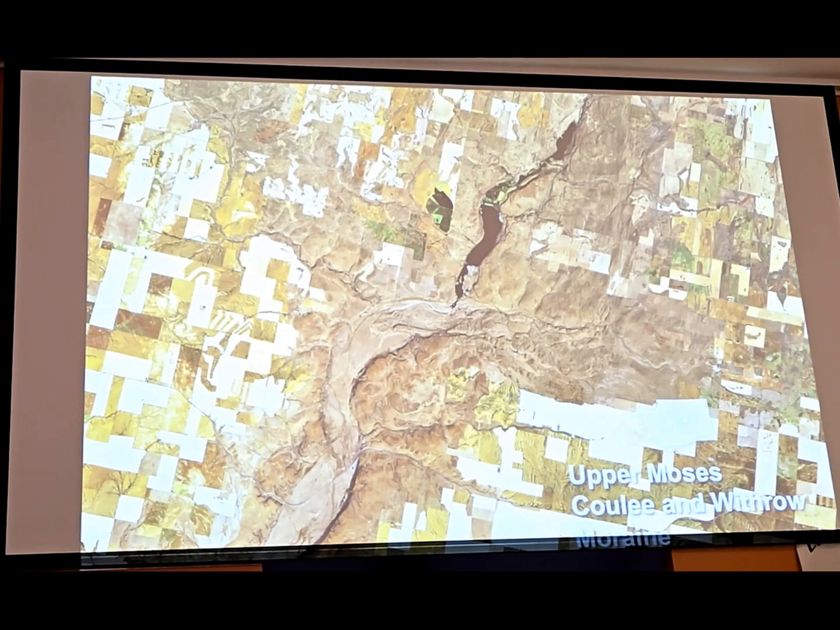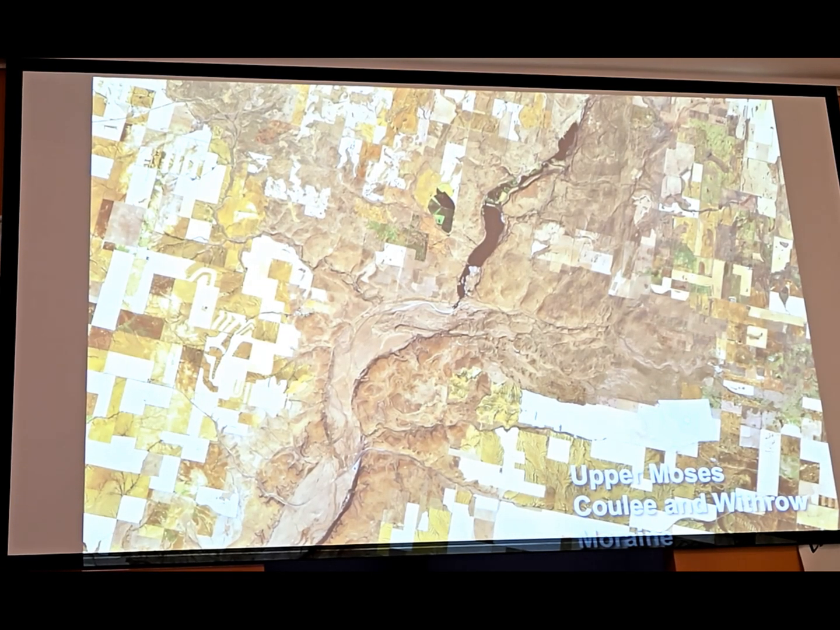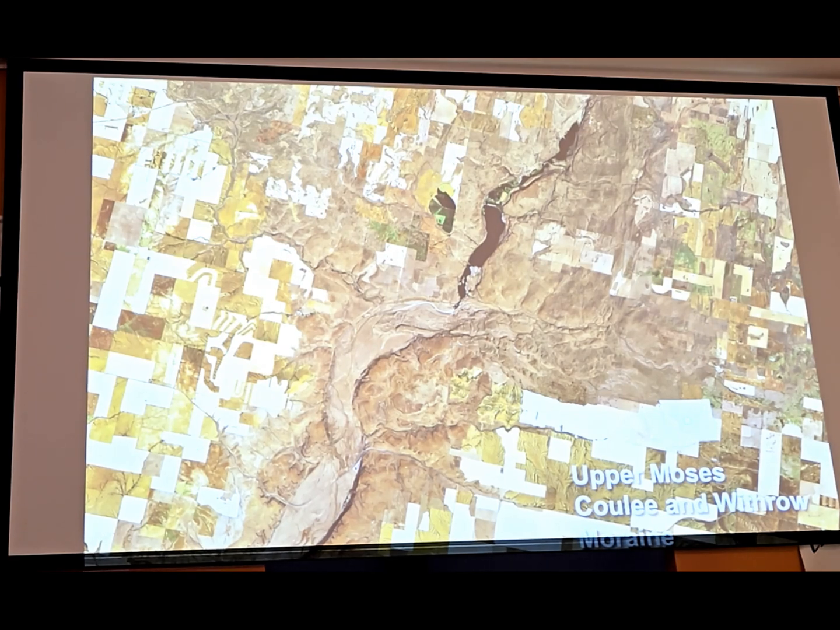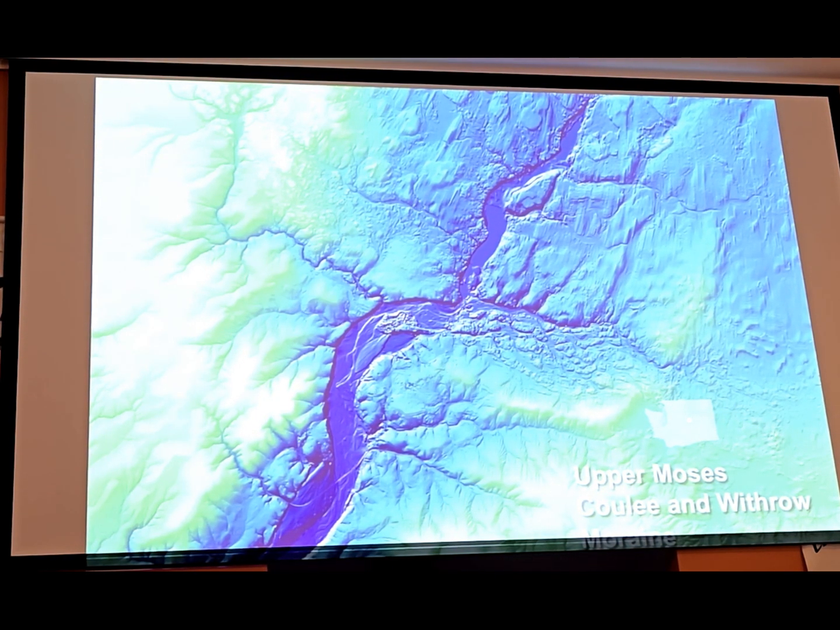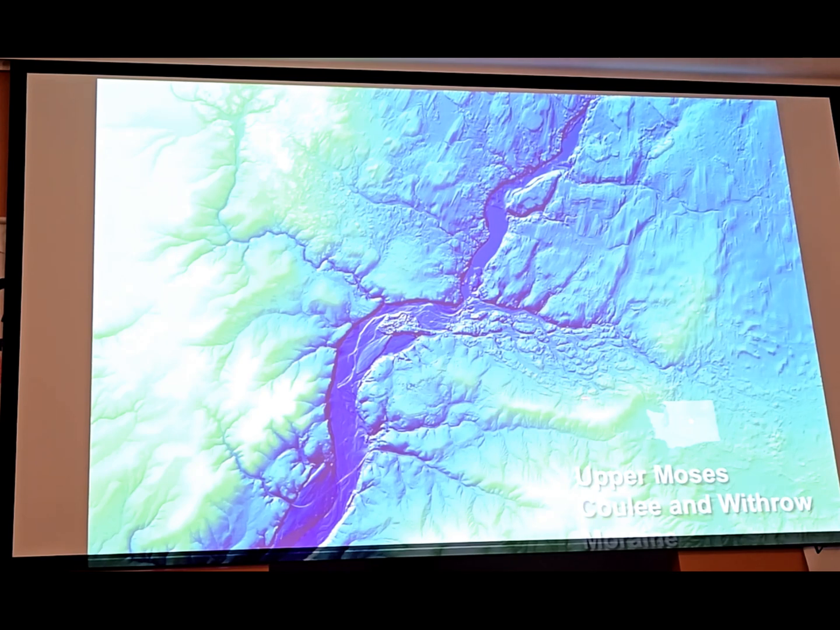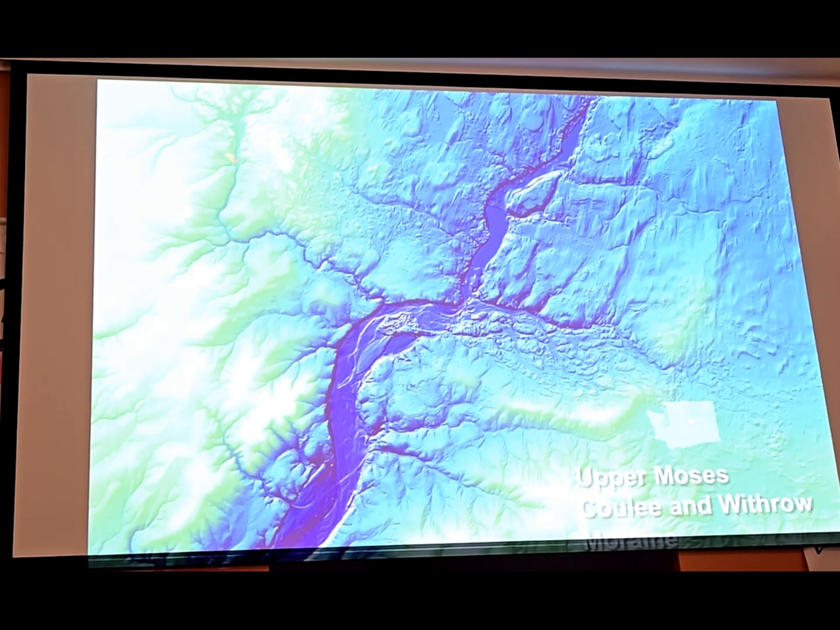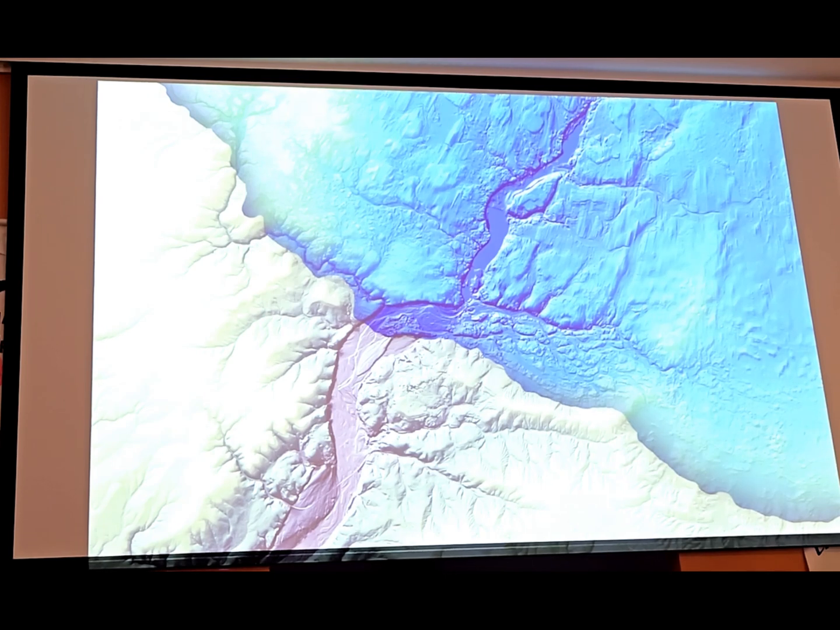Okay, moving northwest onto the Waterville Plateau, we find the Withrow Moraine, marking the extent of the Okanogan ice lobe of the Cordilleran ice sheet. And this is an aerial photo of Upper Moses Coulee, Jameson Lake, and the Withrow Moraine. And here's a LiDAR view of it. Just want to point out kind of the textural differences. You can see these glacial lineations here, these lines. You can see this sort of moraine-like hummocky texture. And then you get down here, everything's smooth. That's because that's about where the edge of that glacial ice got to.